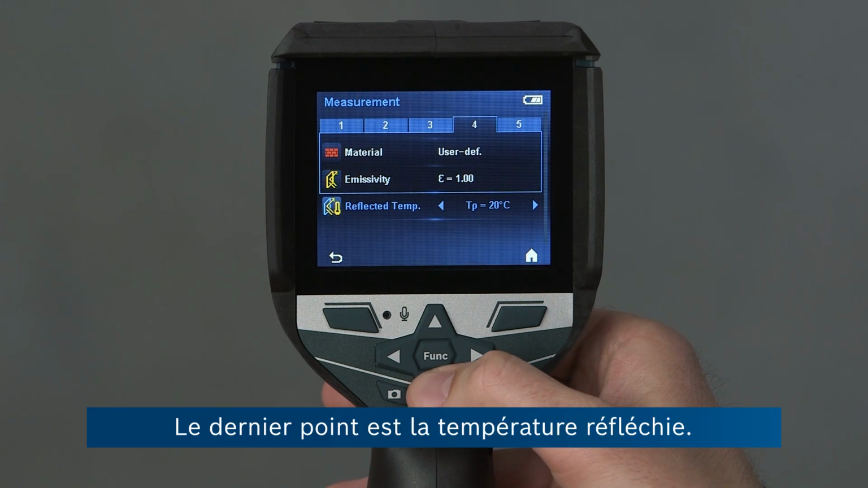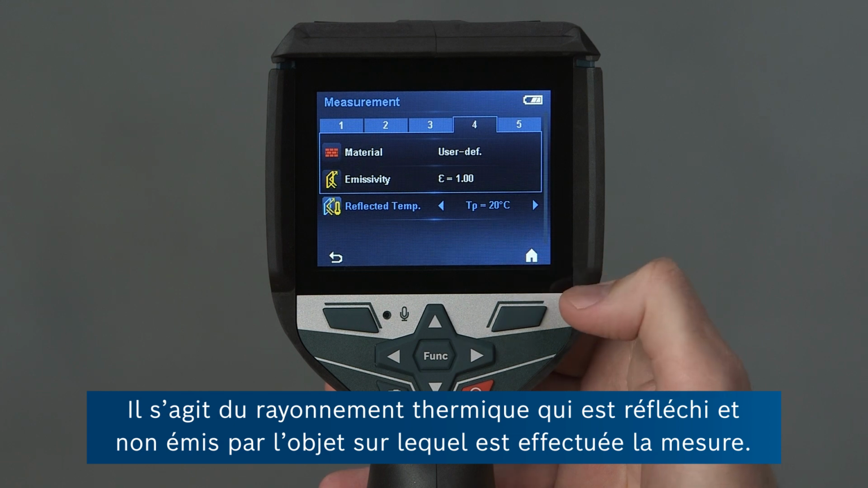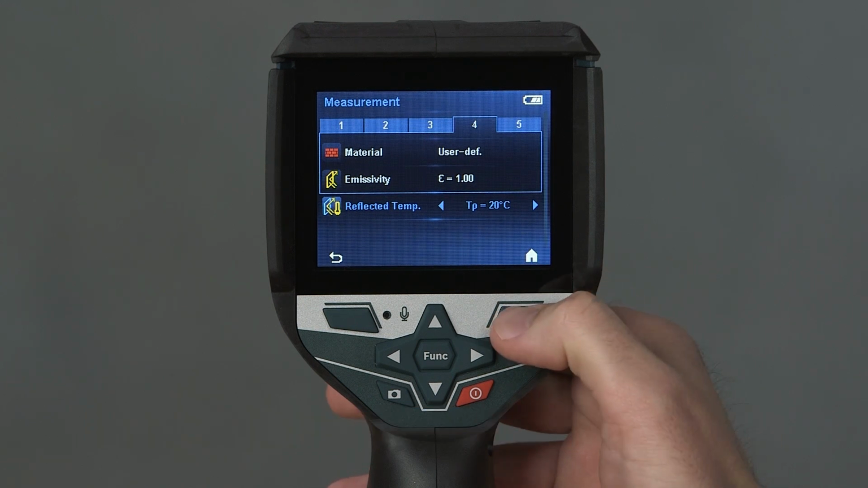And the last point is the reflected temperature. This is the radiation that's not being emitted by the object being measured itself, but being reflected, and this is often related to the ambient temperature.